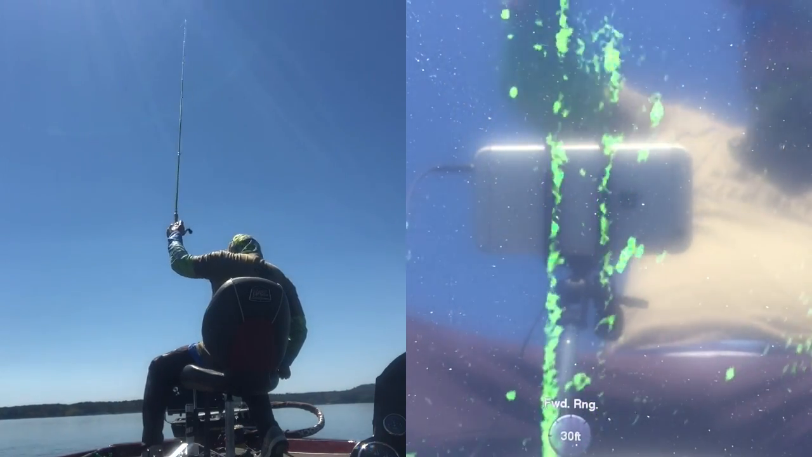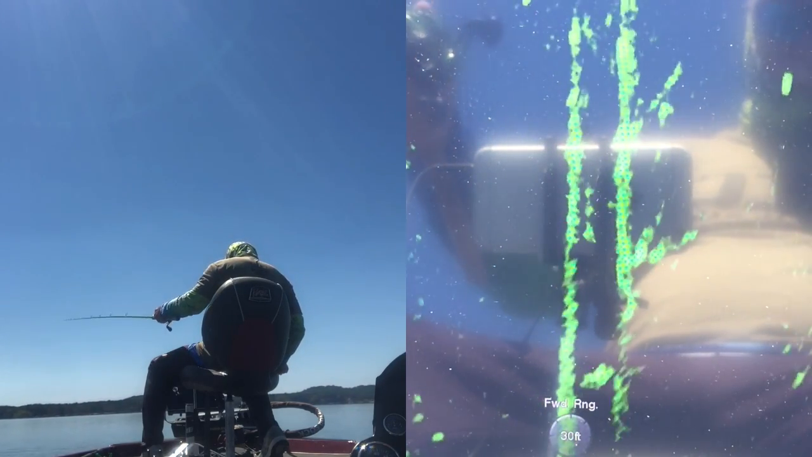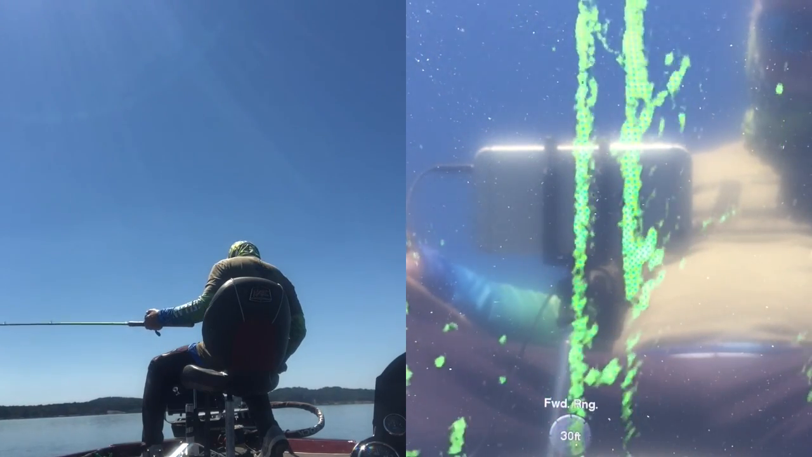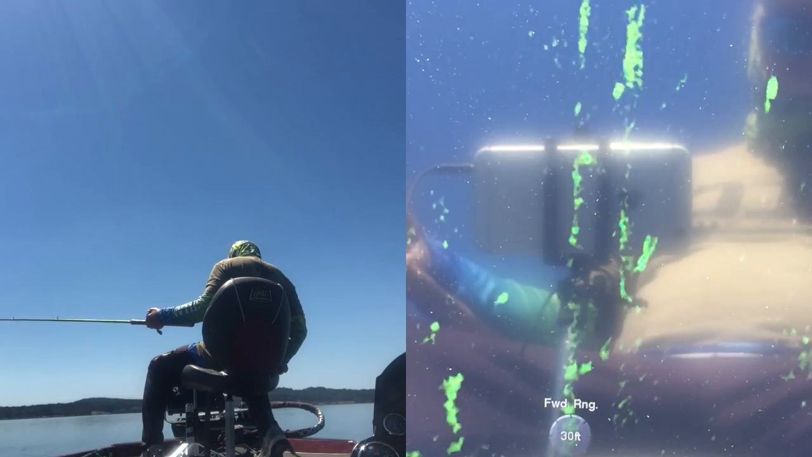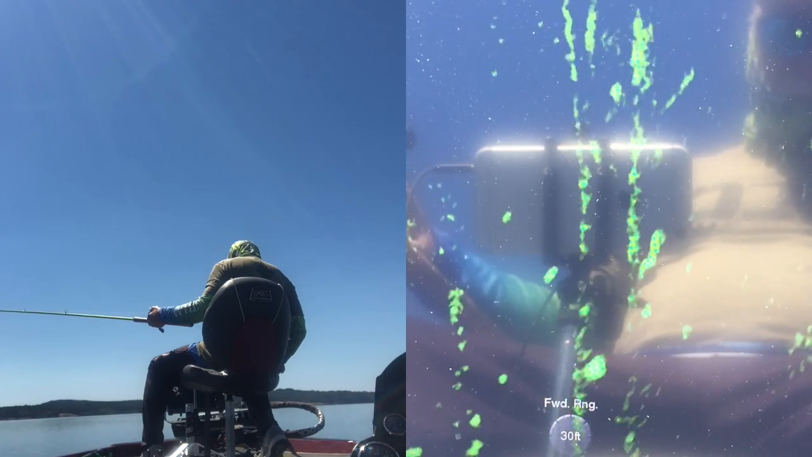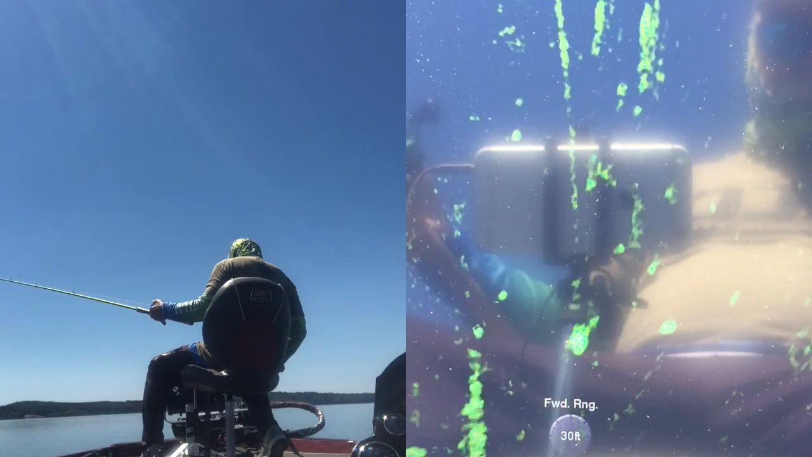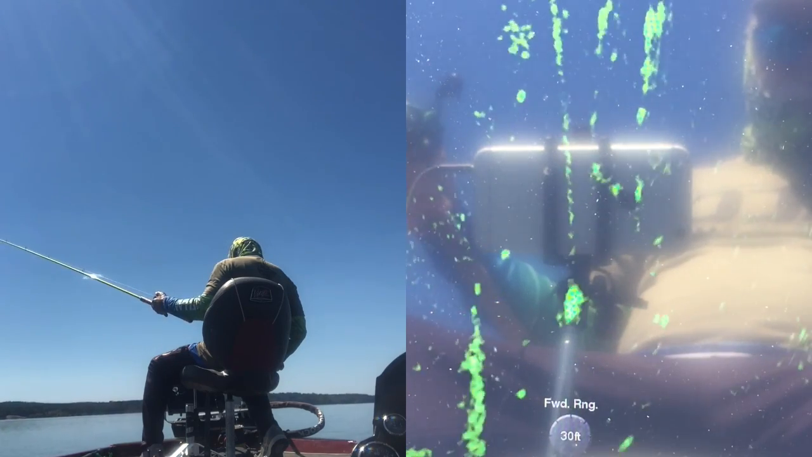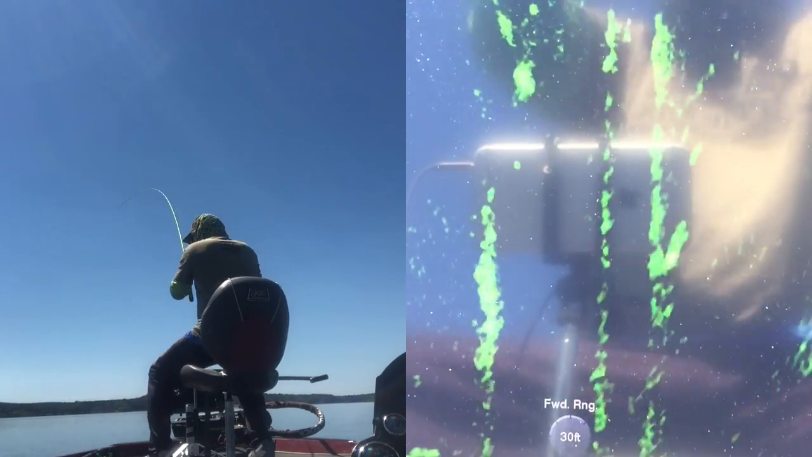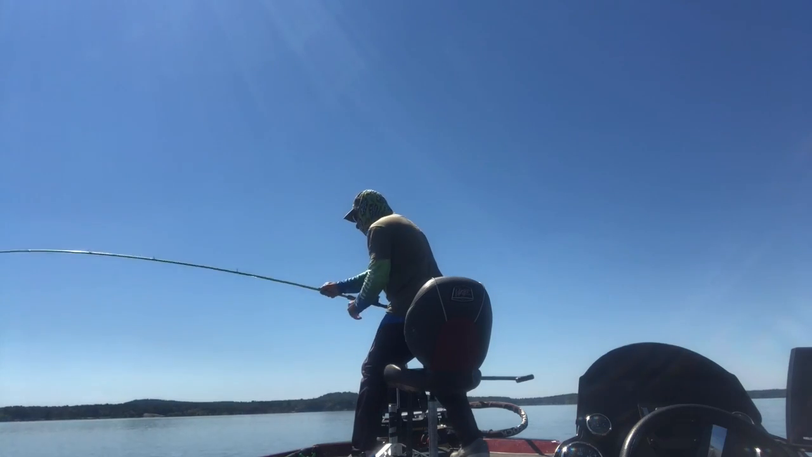Have to go for his buddy down there. Come on, hit it, hit it, hit it. There you go. I had to keep taking it from him. That's a good fish.